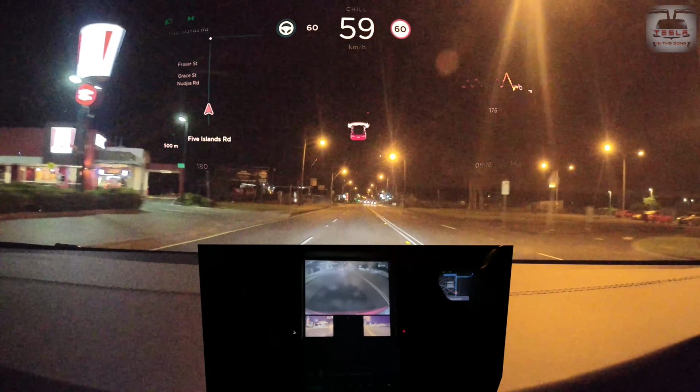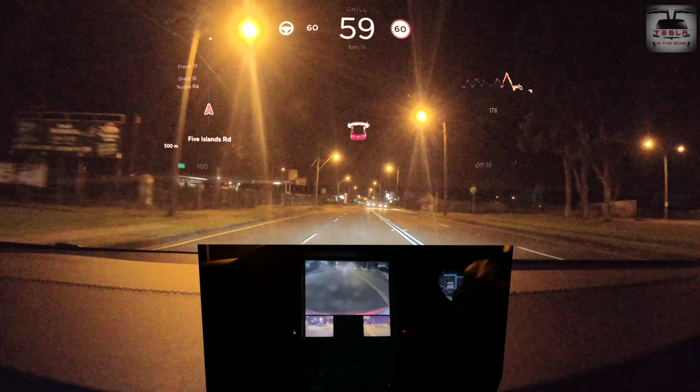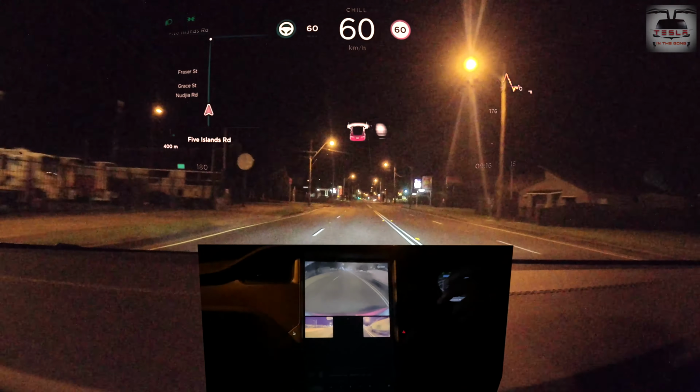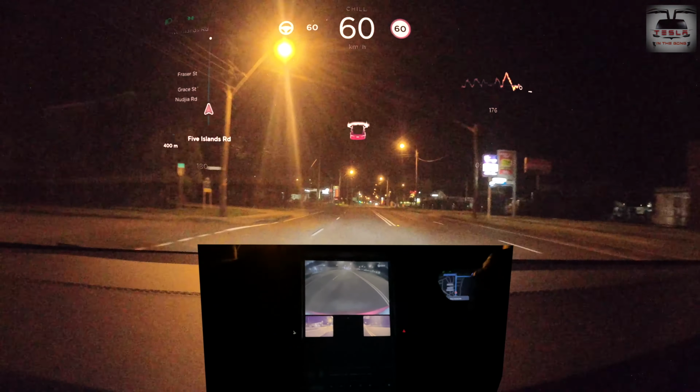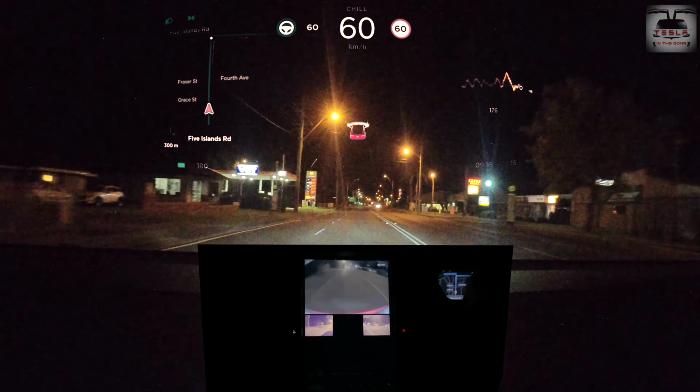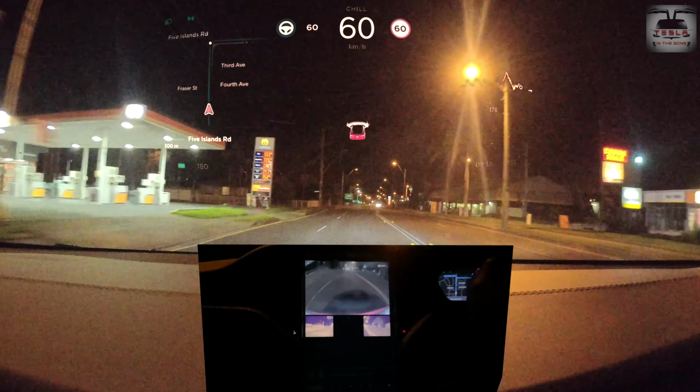All these are important because we do not have a lead vehicle. Elon Musk has always said that lead vehicles are important because following is easy. So in this case, the car is behaving independent of the lead vehicles because there are no lead vehicles in front. That is why these kind of tests are important. I'm going to keep going forward.